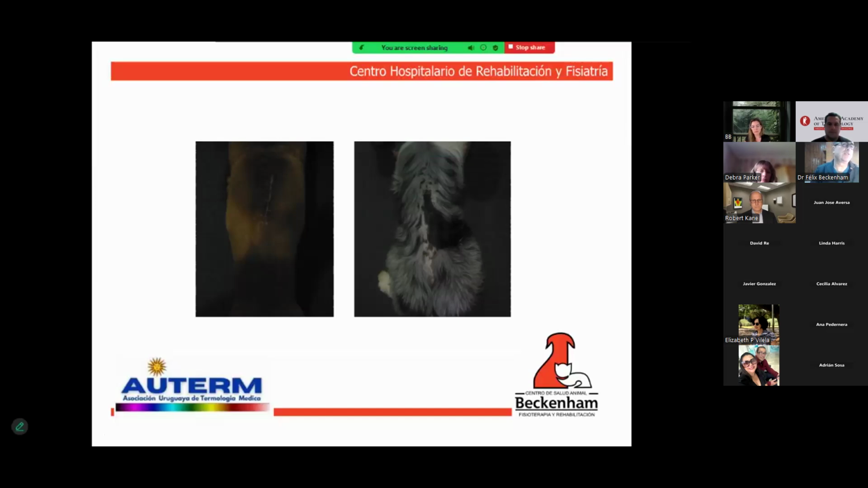Jim first received ozone therapy with the goal of increasing his angiogenesis. The X-ray clearly shows the edema distal to the injury, and the photo shows the severely damaged and infected wound.